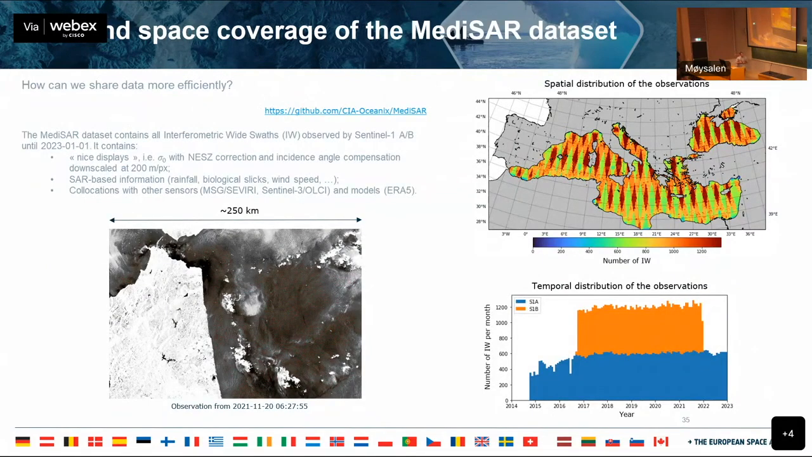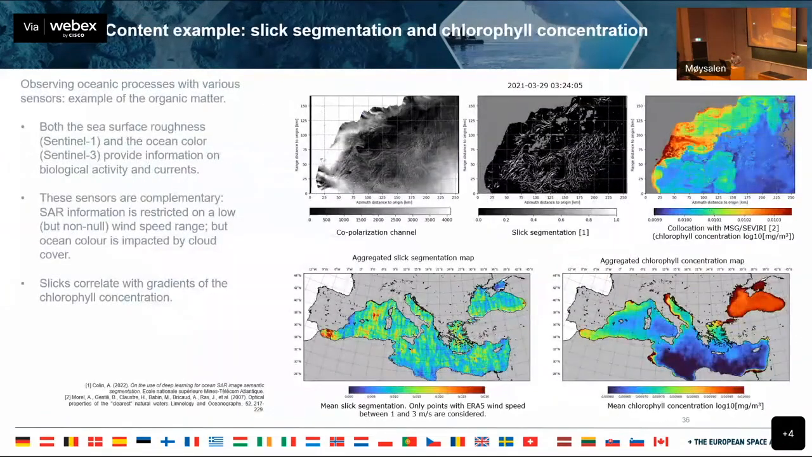So this is the data coverage that they have in the Mediterranean Sea. On the top right plot, and then on the bottom right plot, this is the amount of observations per month. So you can see there's quite a few images that they were able to analyze, 12,000 images per month, and they use the whole archive. So I'll just highlight a few examples here.